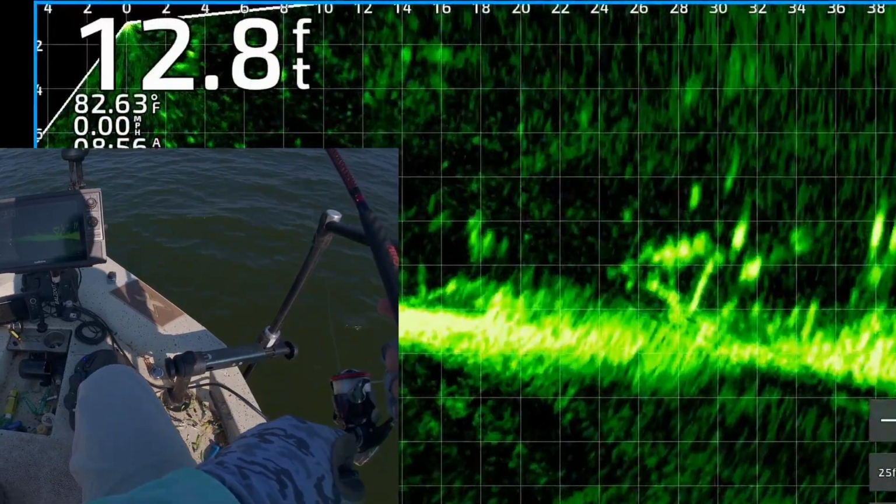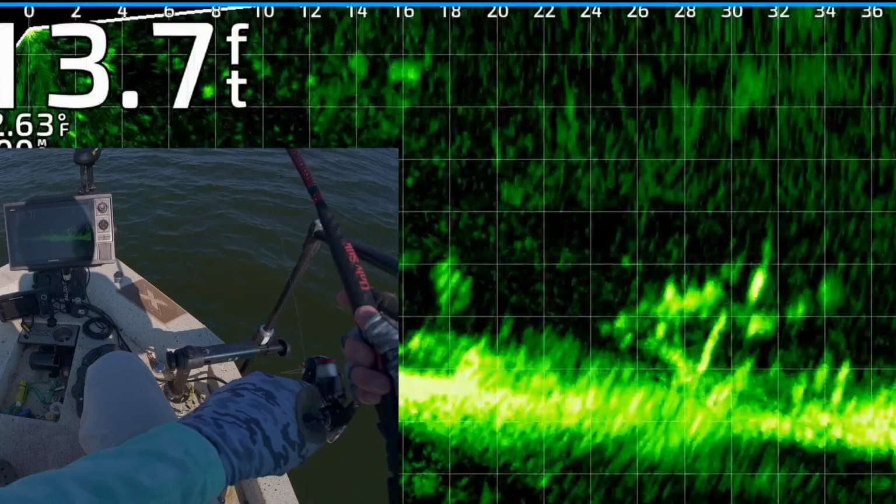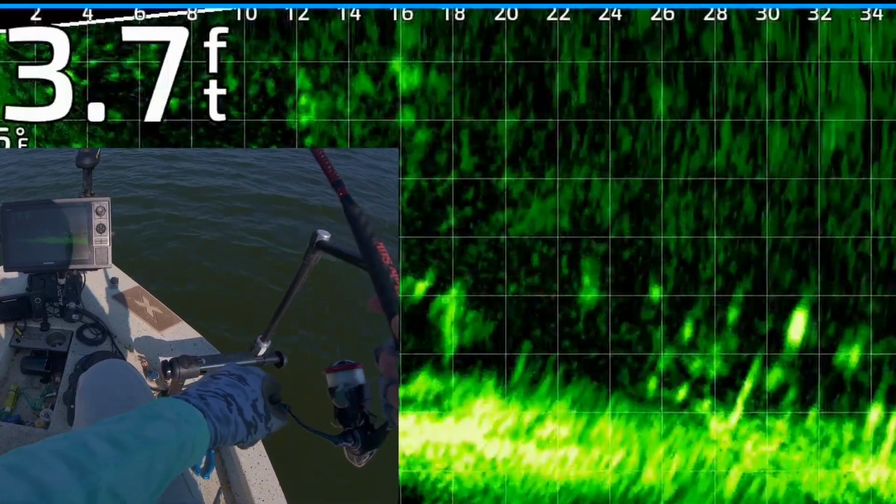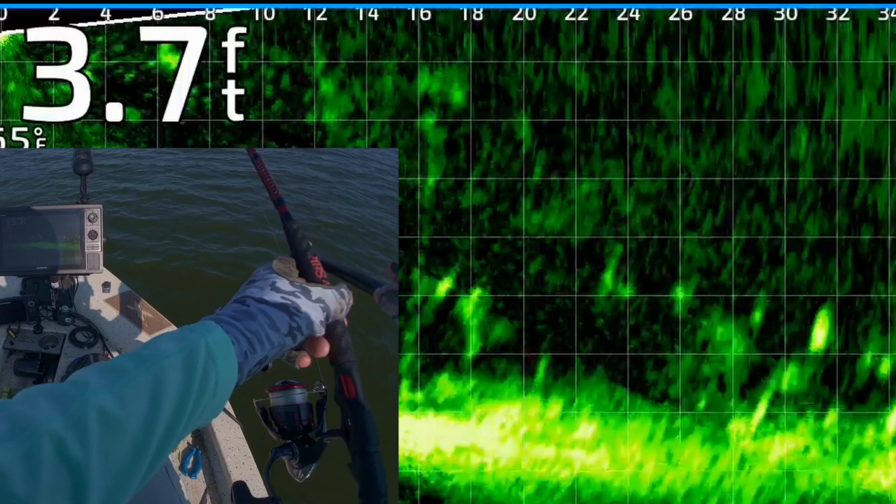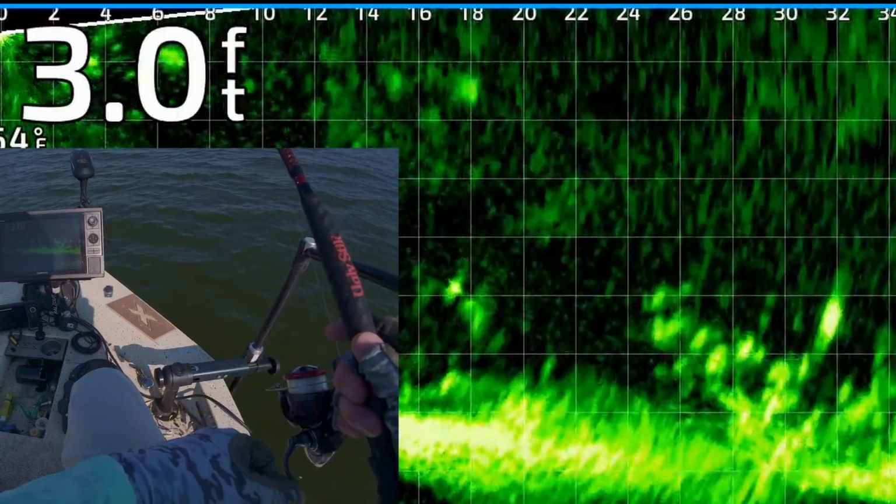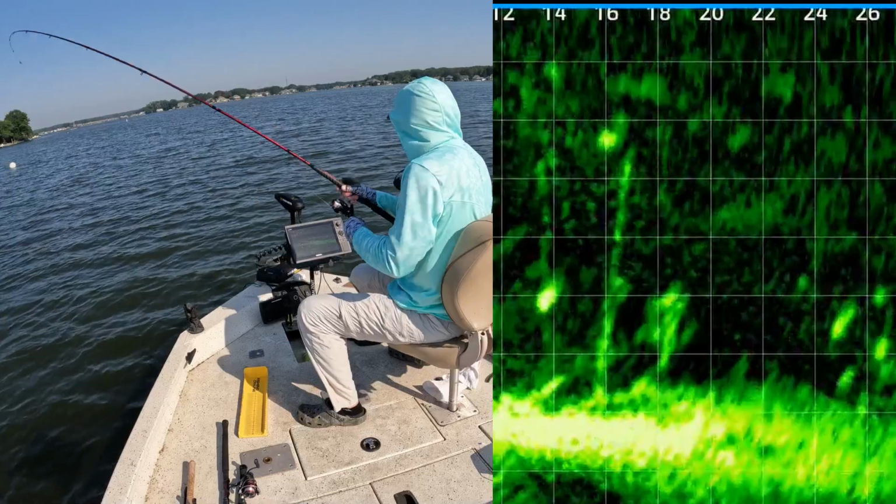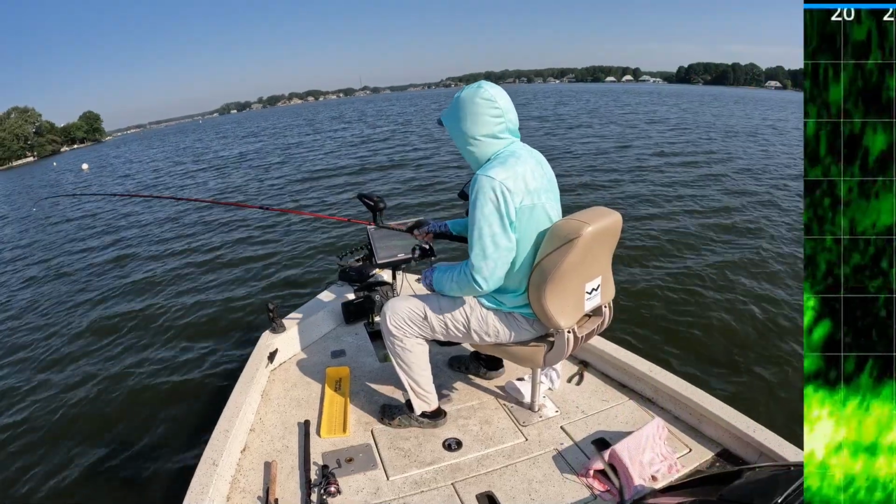28 feet out there. I'm just kind of reeling on top of them. I'm talking to a couple friends of mine in a boat right next to me fishing. All right, one of them's about to eat it right there. He's got it. Oh, there's one. Gosh. Man.